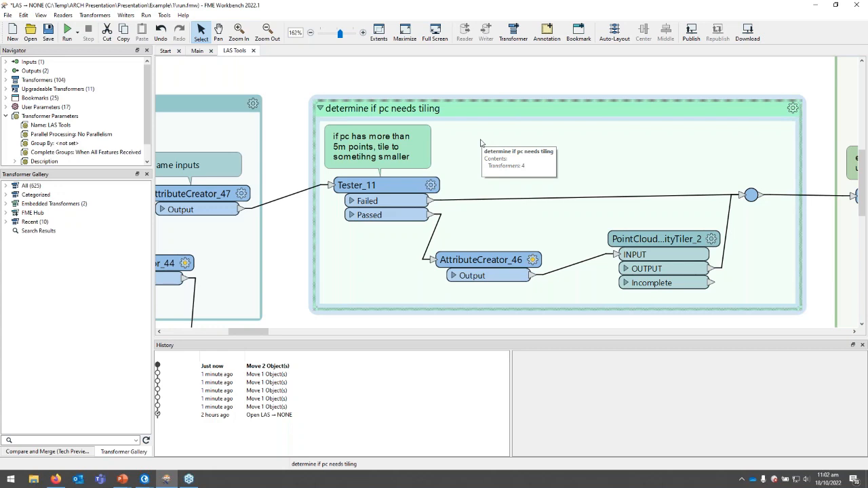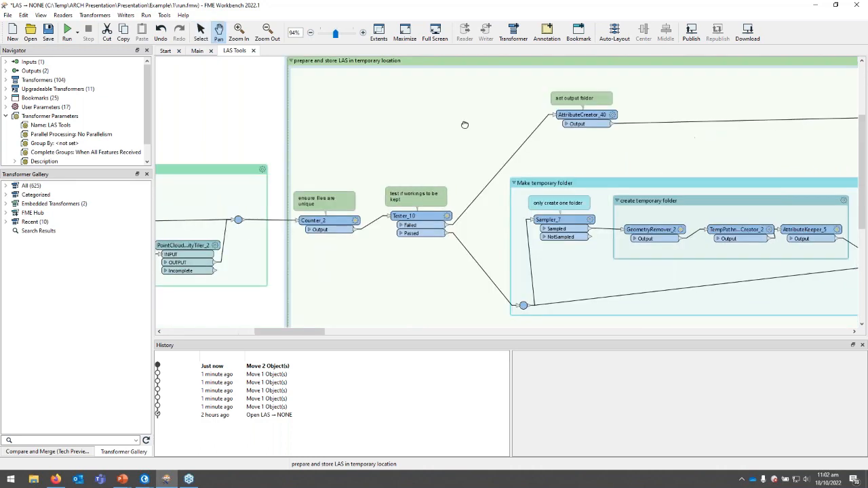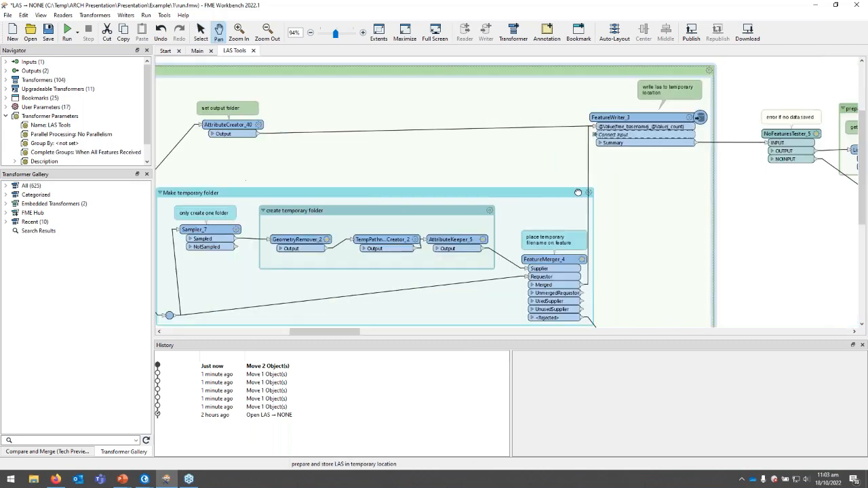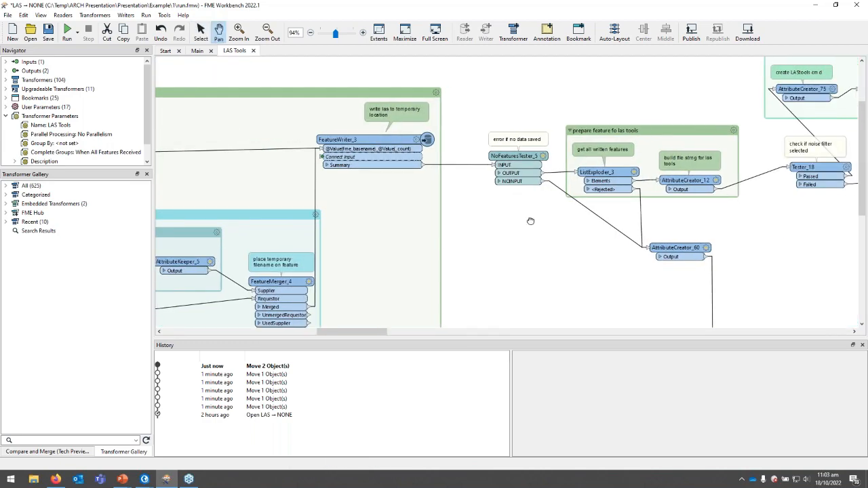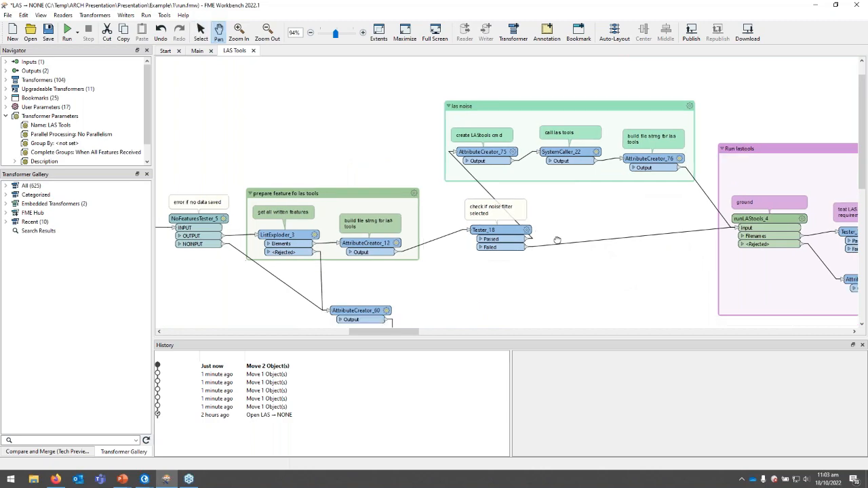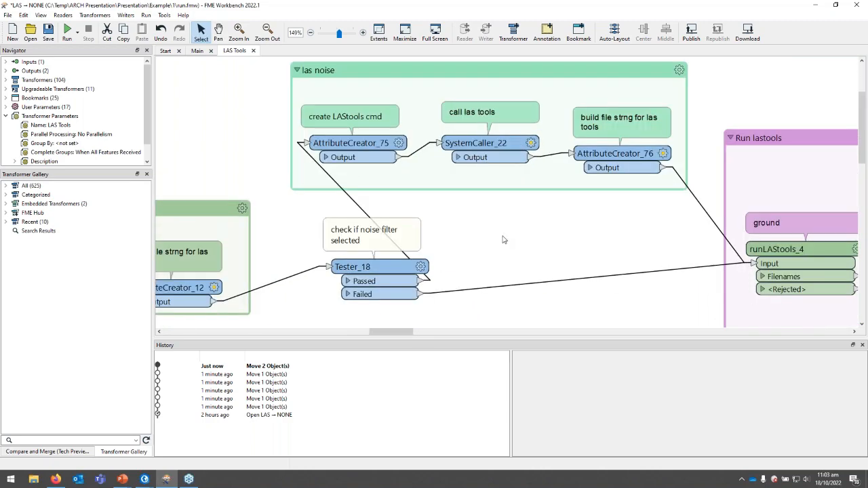Next, we go and check, hey, is this a big point cloud? I've classified a big point cloud, in inverted commas, as 5 million points. We tile it up so it's a bit more manageable and nice to use. We then save all this tiled information to a temporary location because we need to reference it later on. And then once all that's saved, that's when we really start diving into some of our LAStools components.